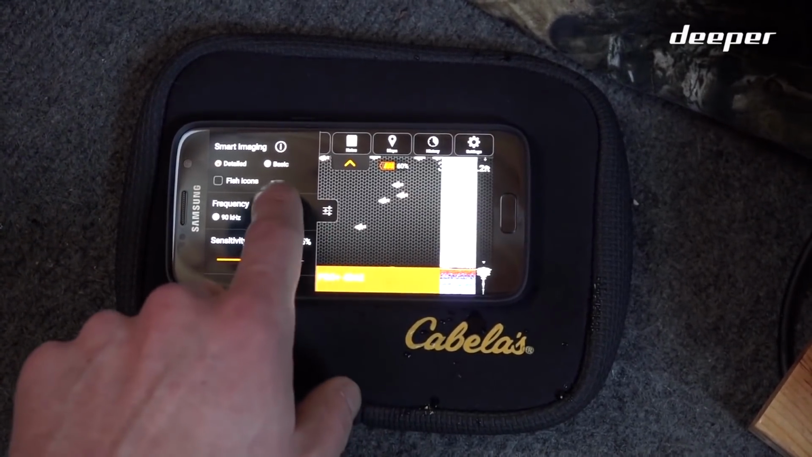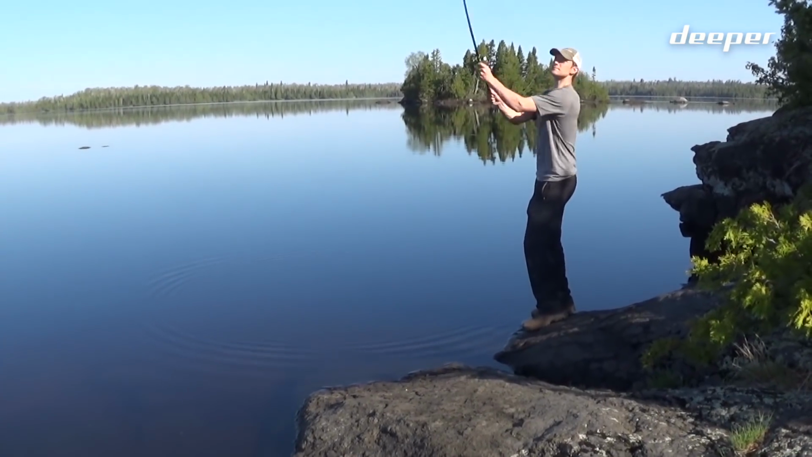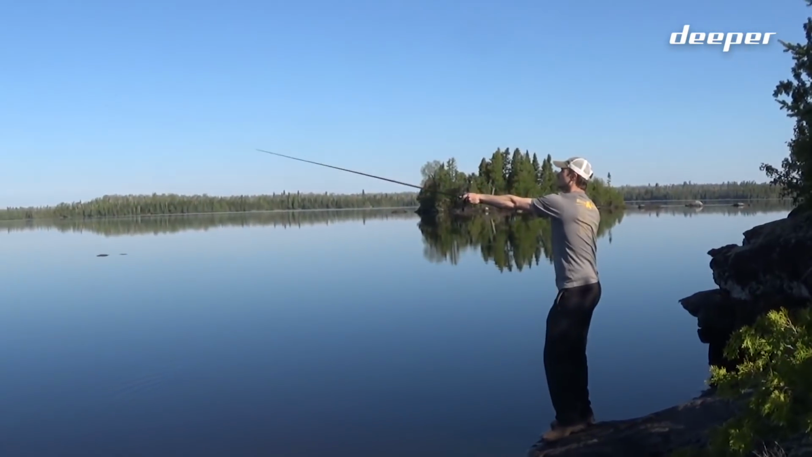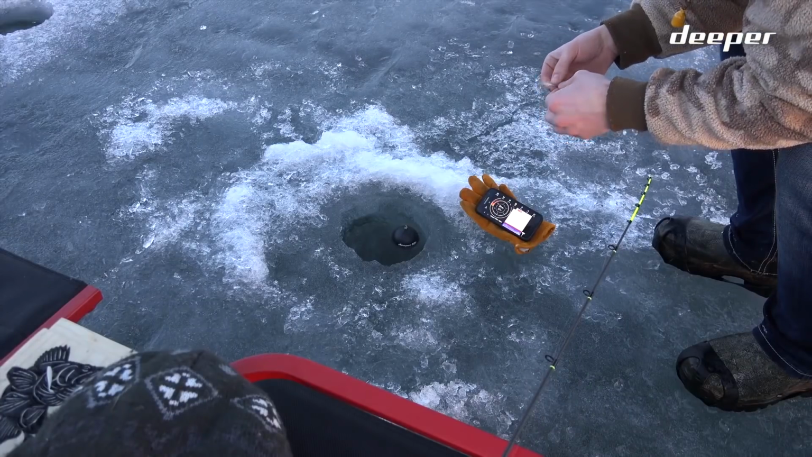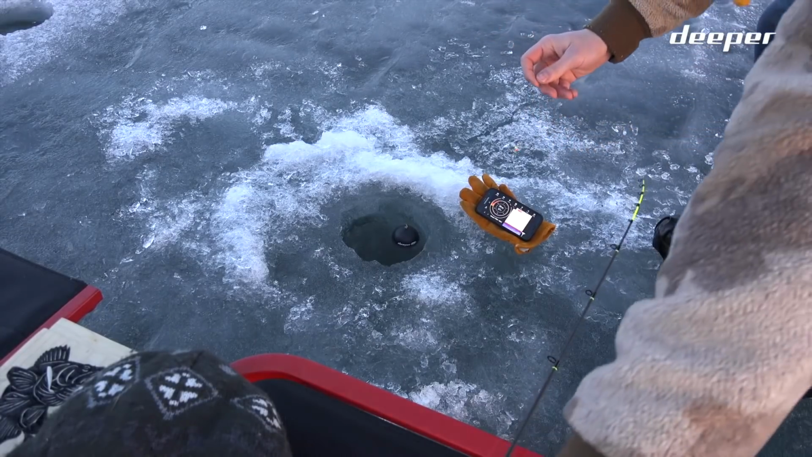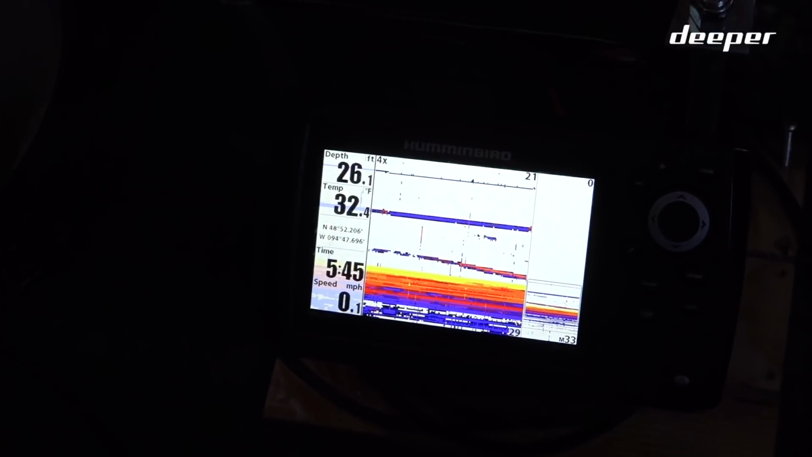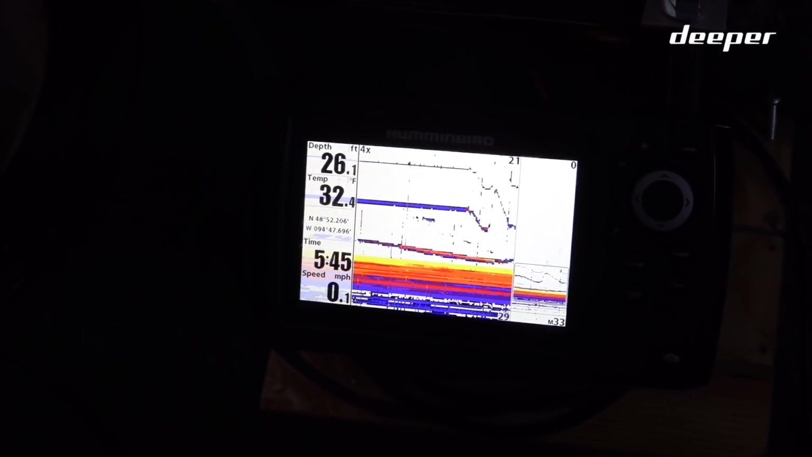Coming at this from another perspective, you might be an open water angler primarily who wants to try ice fishing without another big investment. Then this starts looking like a pretty good option. Downsides for ice fishing would be the limited battery time, moderate impact from interference, and slightly lower levels of detail and target separation when compared to a high-powered flasher, especially when fishing deep water close to bottom.